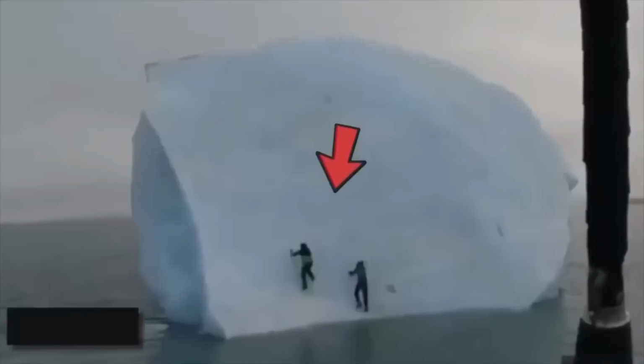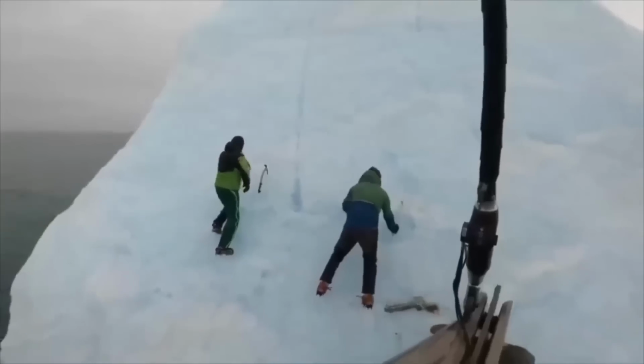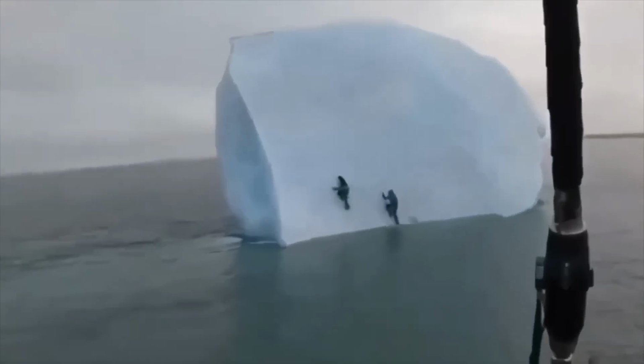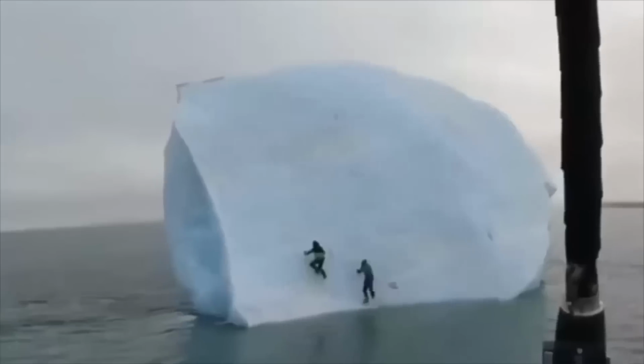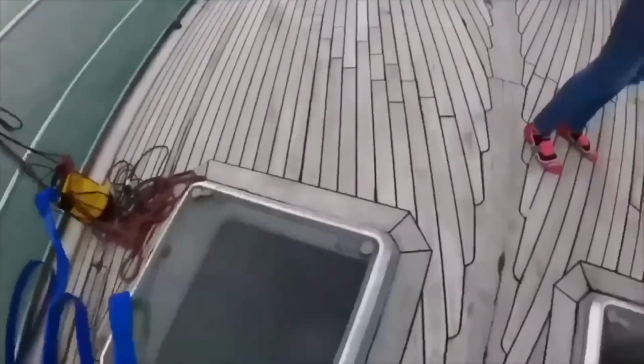Watching these underwater titans move and glow in the dark depths of the ocean is truly a sight to behold. Flipping iceberg. These thrill seekers thought it would be a cool idea to climb a giant iceberg, but things quickly went south when a massive chunk of ice rolled over on top of them. Talk about a chilling experience. Luckily, they managed to escape with their lives, but let this be a lesson. Sometimes it's best to just stay on solid ground. Don't you guys agree?